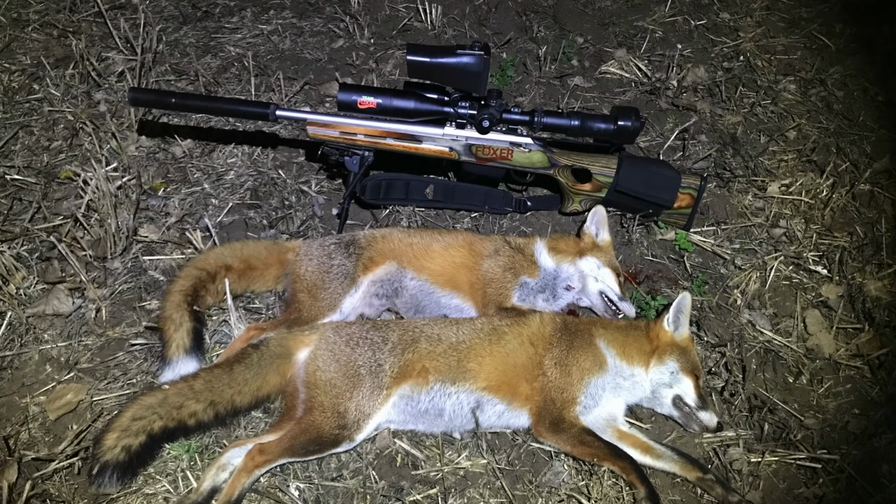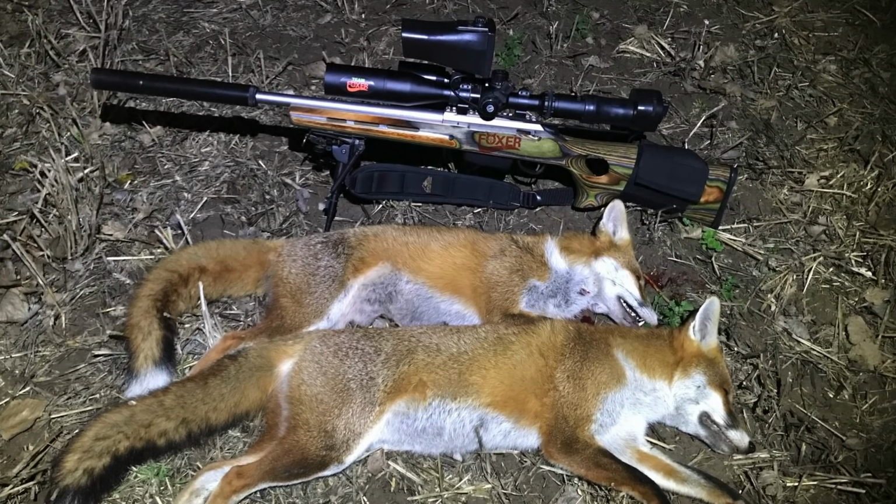Vixen. Pretty, isn't it? It was a pretty fox that, and in hindsight probably one I would have liked to have got taxidermied actually from a hallway.